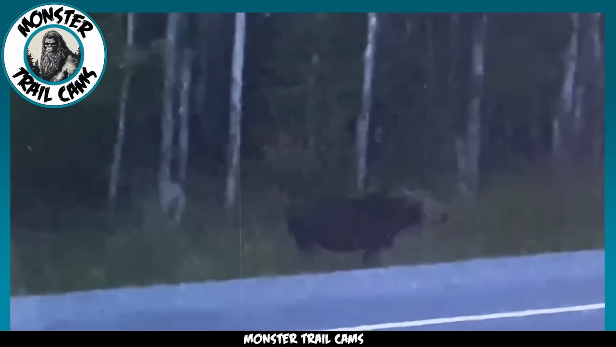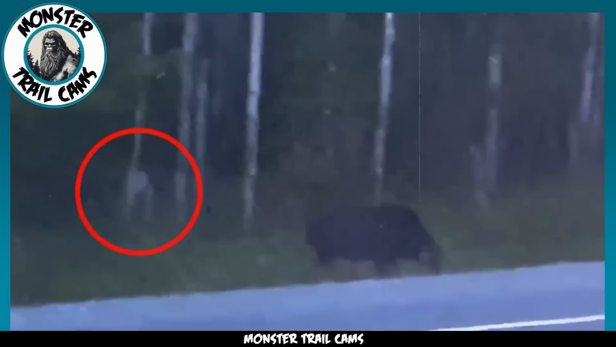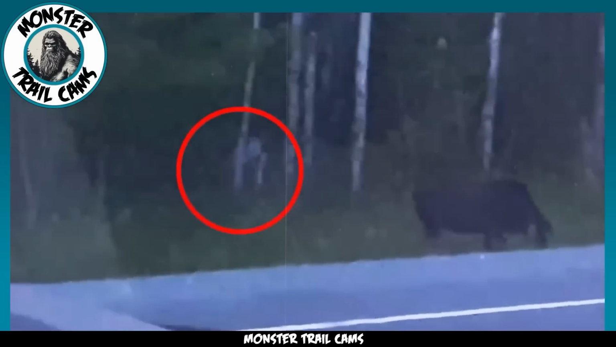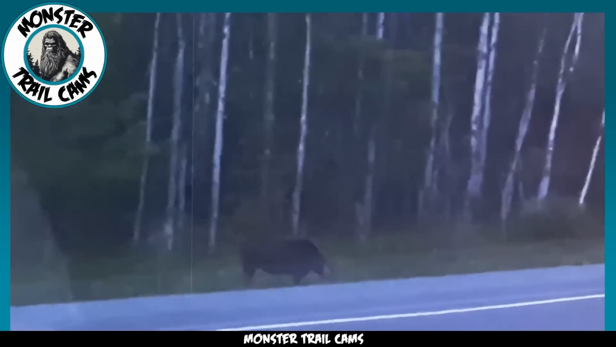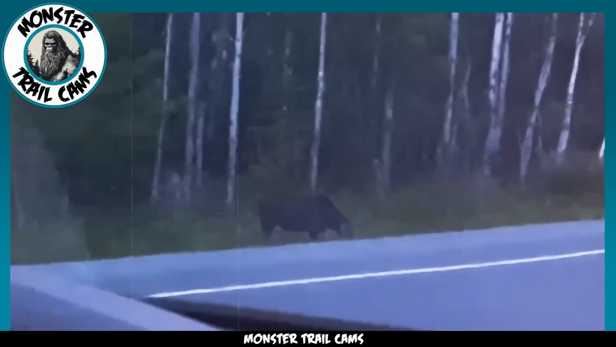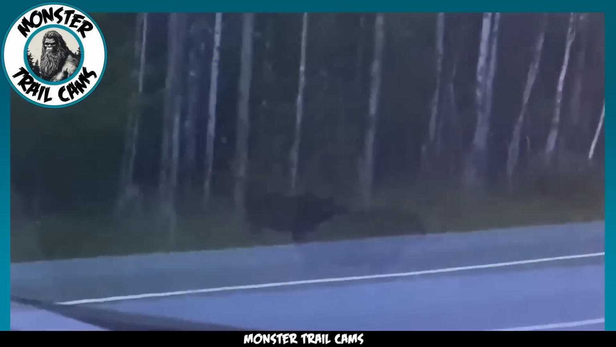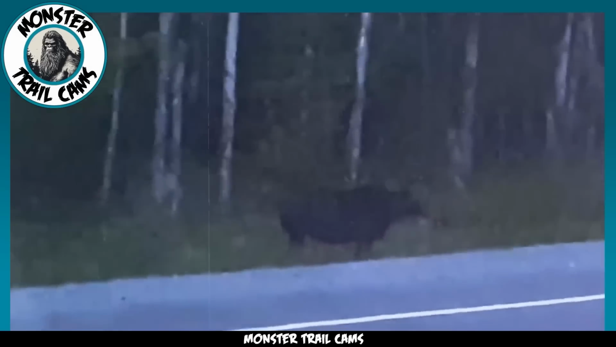Could it be possible that this footage offers a rare glimpse of one such entity in its natural habitat? The grainy nature of the footage and the distance from the subject make it difficult to draw definitive conclusions. As the footage concludes with the moose continuing to graze and the mysterious figure retreating into the shadows, we are left with more questions than answers. Whether this is an encounter with an unknown creature, a trick of light and shadow, or something else entirely, it definitely caught my attention.